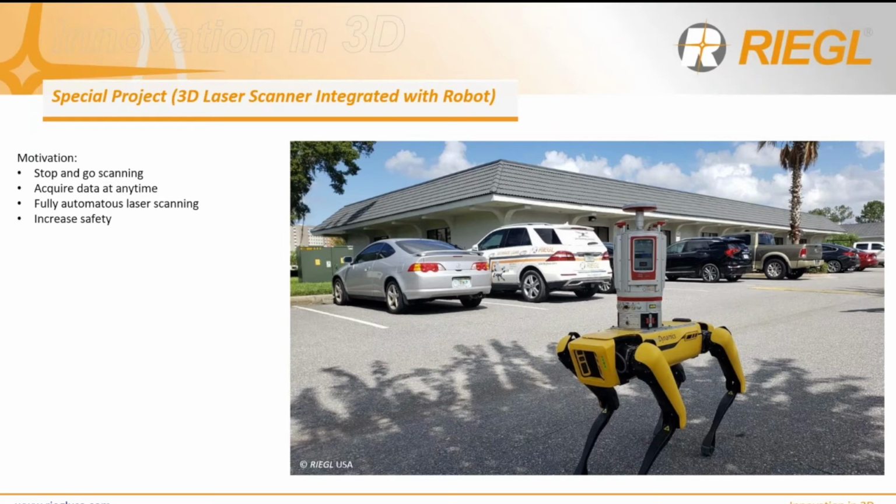There are a lot of people walking around and a lot of dangerous vehicles moving around. So we want to be able to integrate something so that we can fully control it remotely and acquire data pretty much any time.